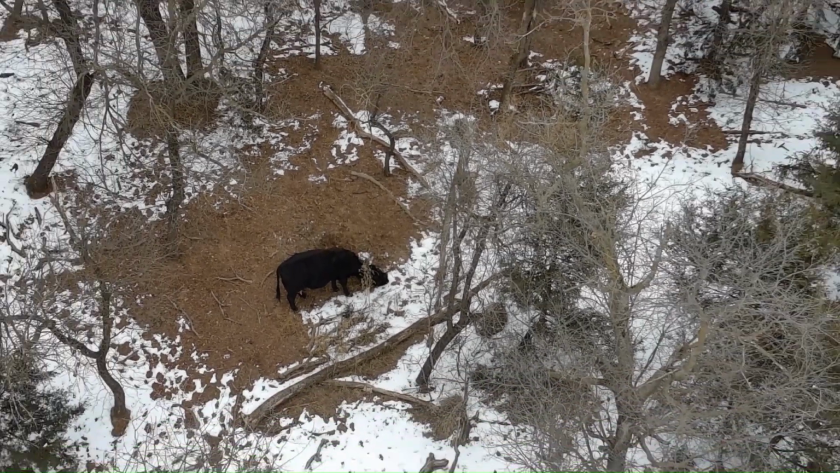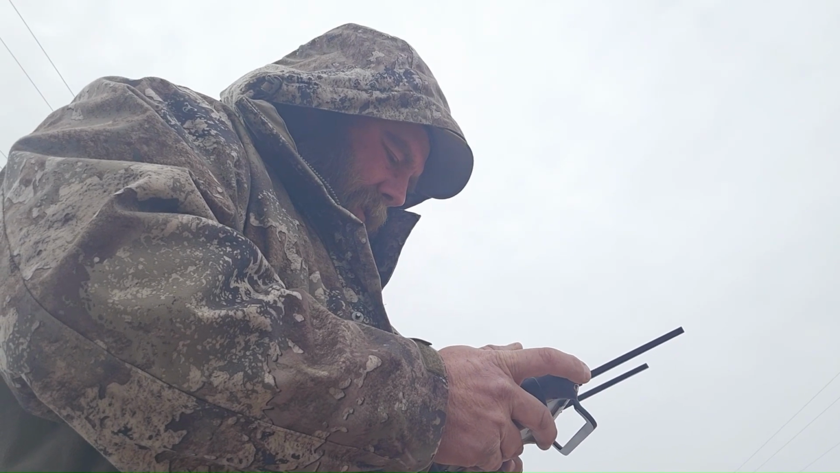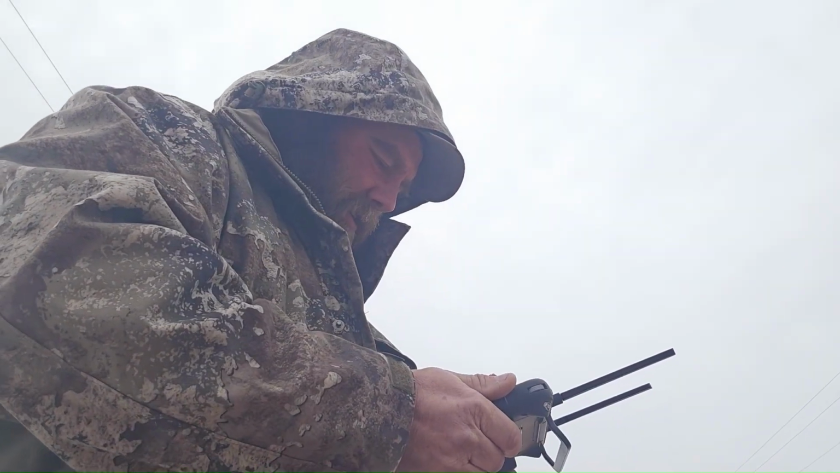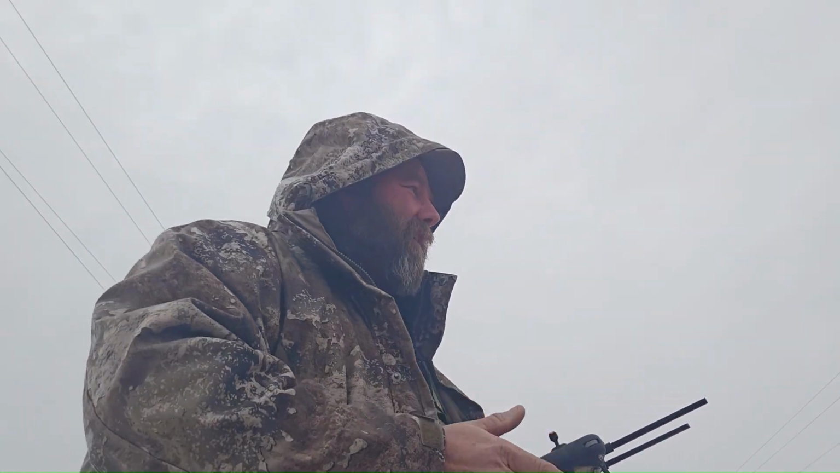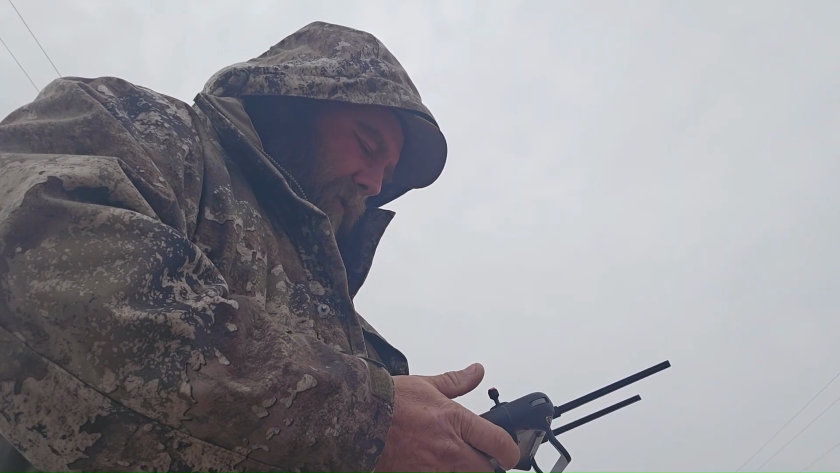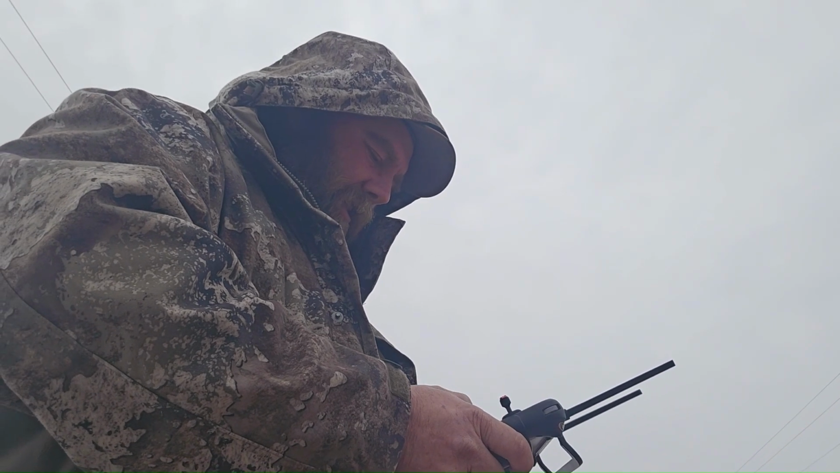Since it is so bitter cold, I'm going to go ahead, fly back to me, and then I'm going to drive around and walk in from the closest area. I'd like to make sure that calf gets cleaned off good. If they can get dry and get some mama's milk in them, they'll be fine even in this cold weather. But as you can see, we've got snow. Still got snow everywhere. I'll come in there from that angle. Won't have to walk too terribly far and go check that thing out.